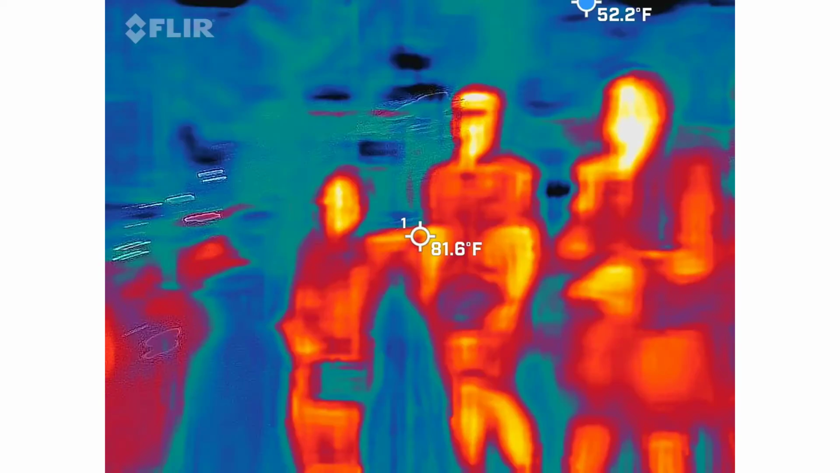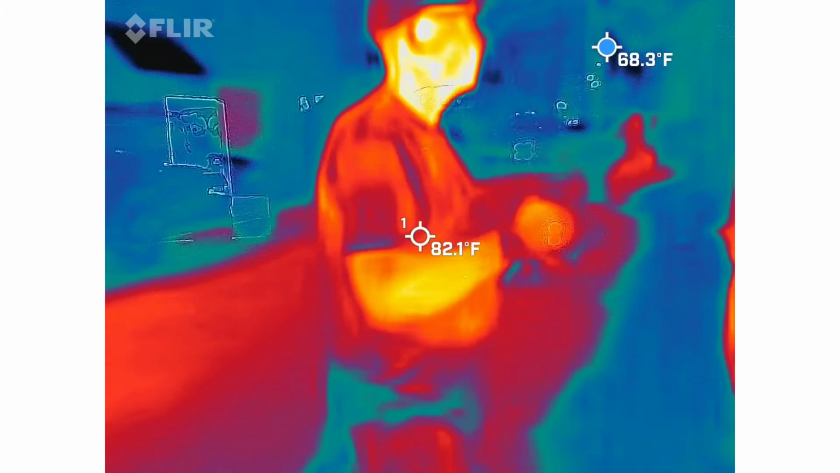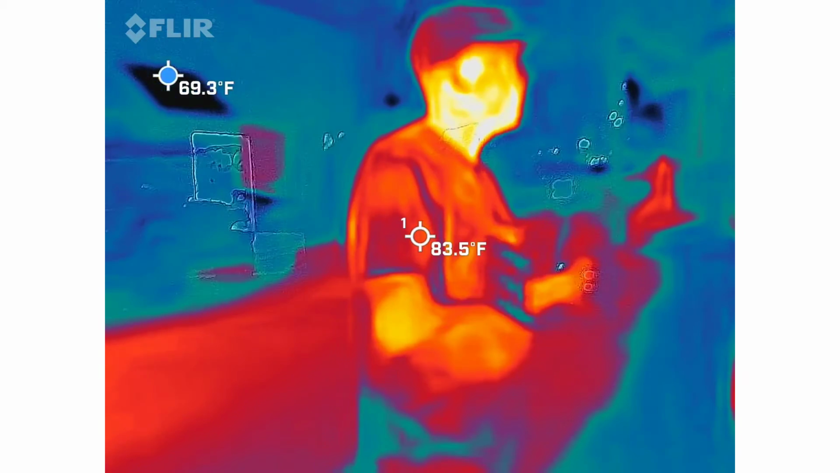So again, it does like to freeze up from time to time depending on the way the night is going. So I'll be working with this person particularly just to make sure we're going to have enough footage. We normally capture about 30 minutes total of footage on this, and normally between an hour to an hour and a half on the thermal imaging camera.